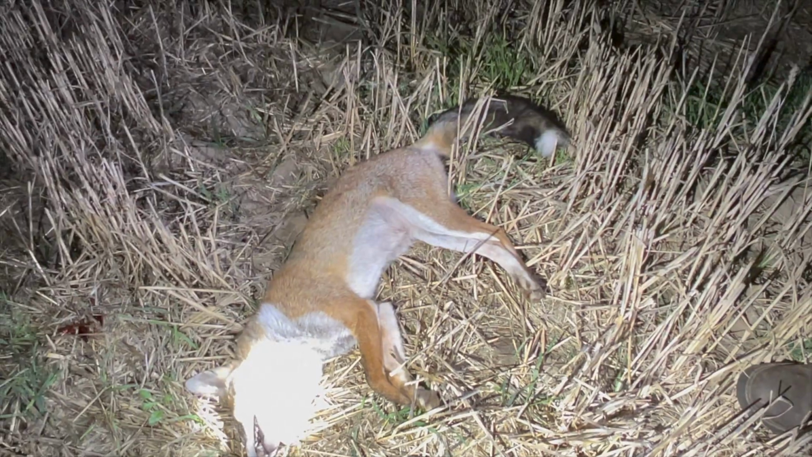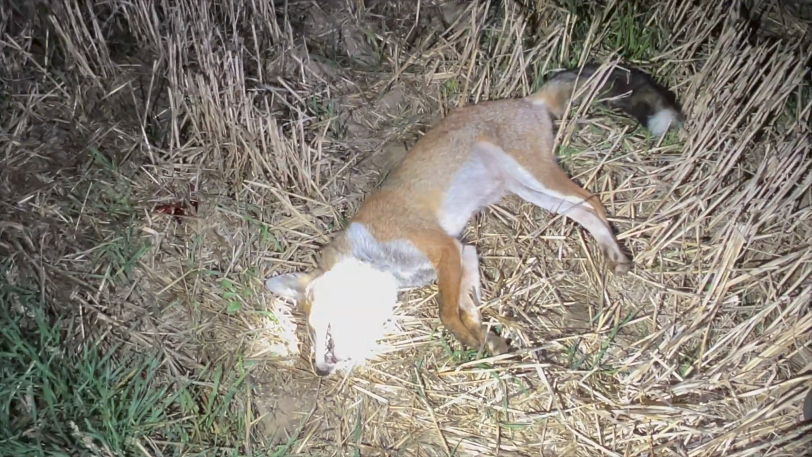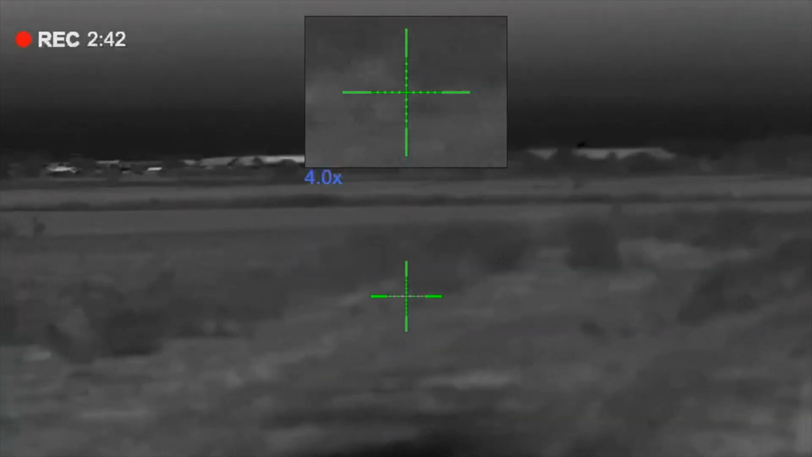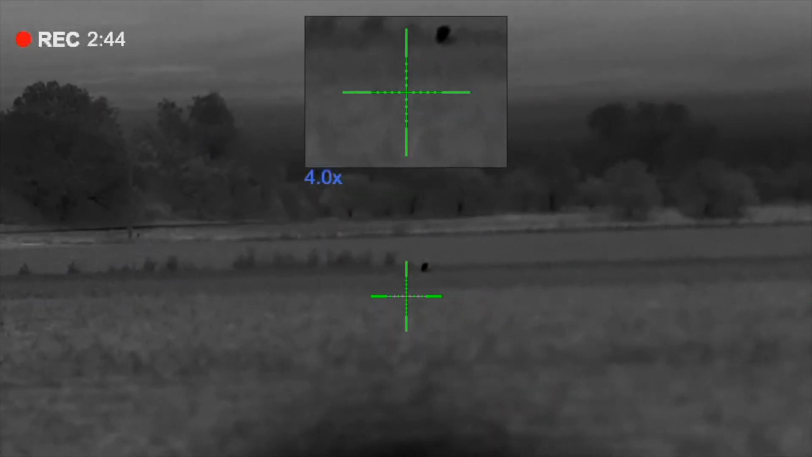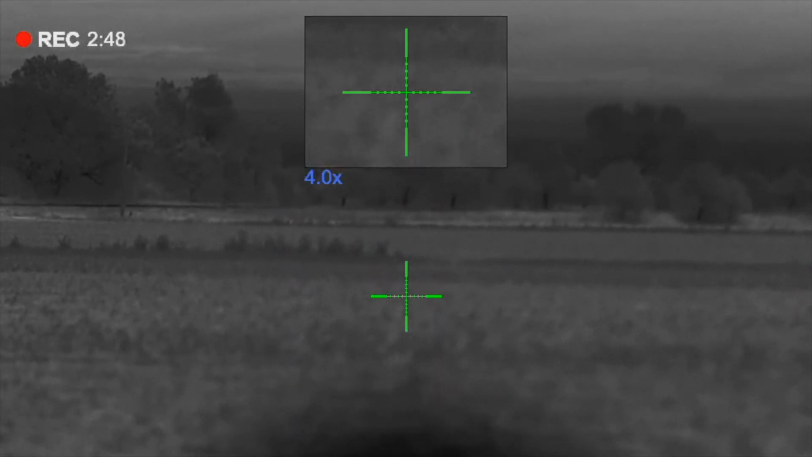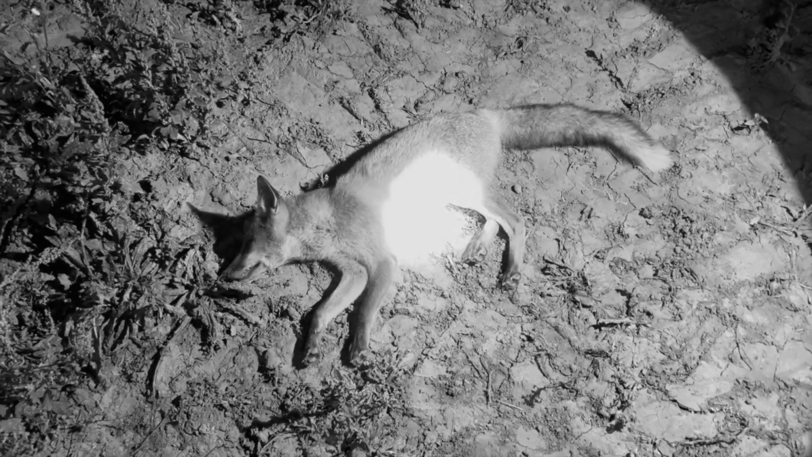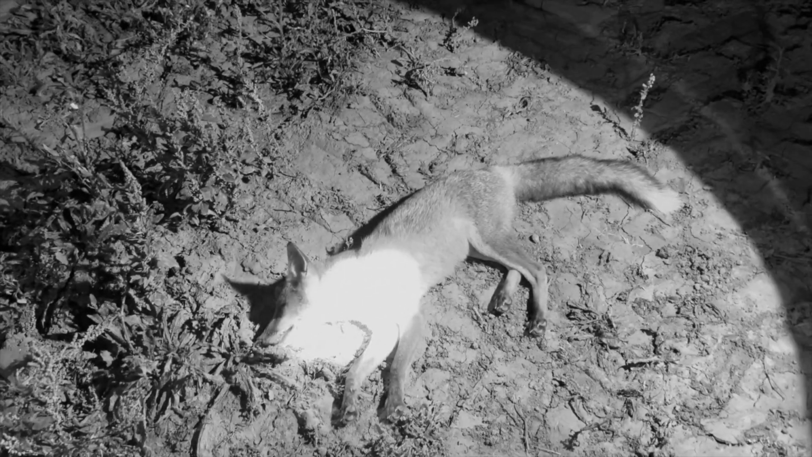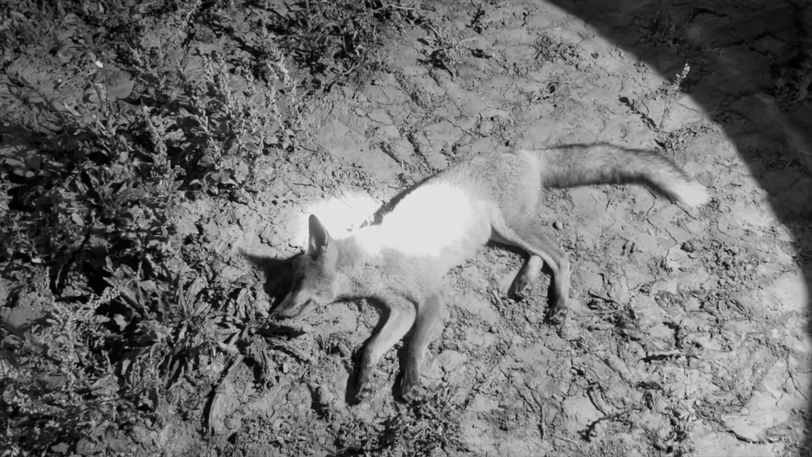That's number 5. Nice looking vixen, isn't it? It's an old one, isn't it? Mm. Yeah. It's number 6 of the night. I've got a right and left, but we can't find the other one. Looks an old one as well, John, isn't it? It is an old one, isn't it? Looks it. Yeah.